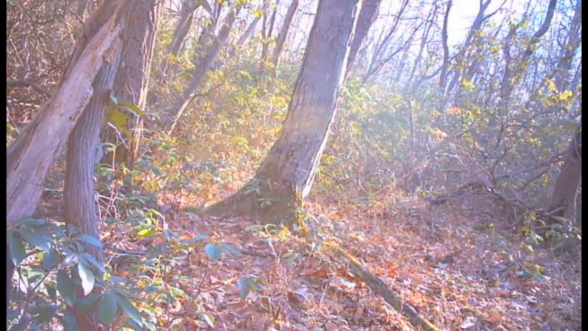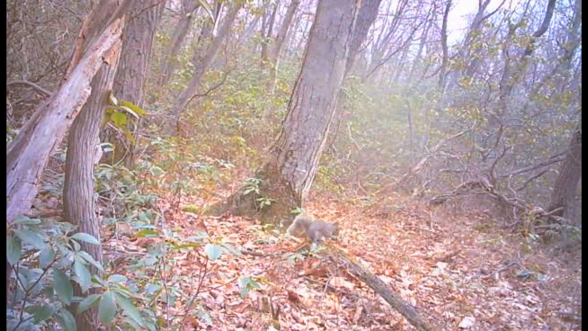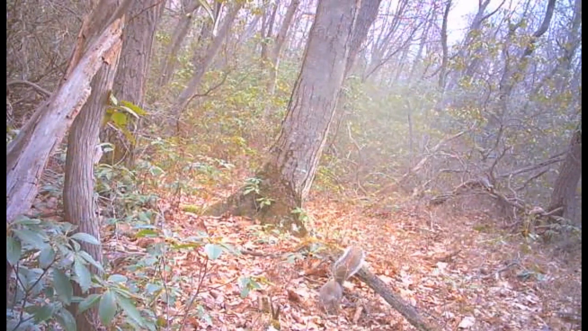Another squirrel in here running around. Another squirrel. Looked like he found an acorn or something. What's going on with that?